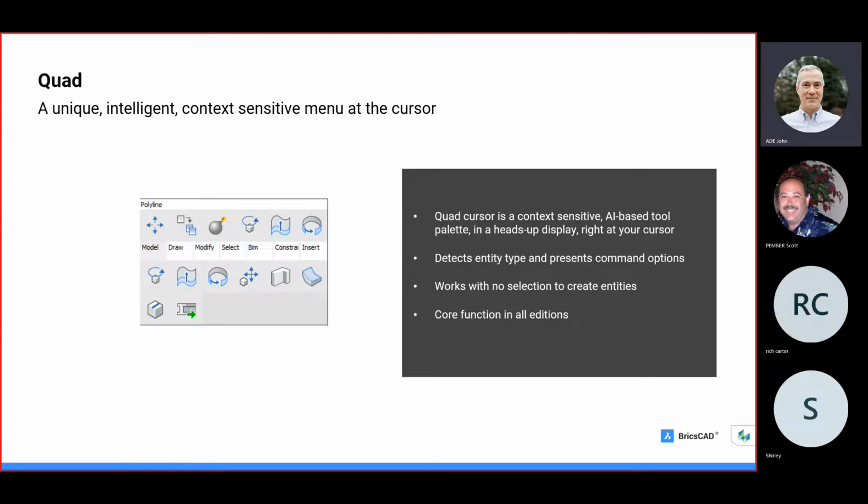So the Bricscad Quad cursor is a context-sensitive AI-based tool palette in a heads-up display right at your cursor. It predicts the command you'll likely need next based on the way you use Bricscad. You'll be seeing a lot of this as I do the live demonstration.